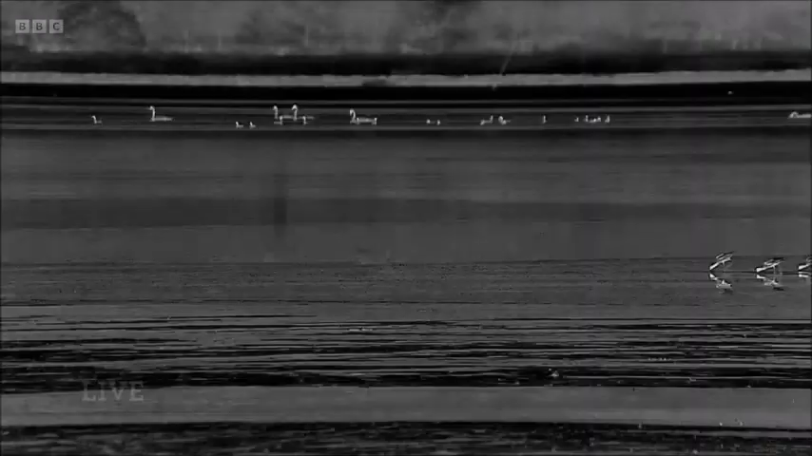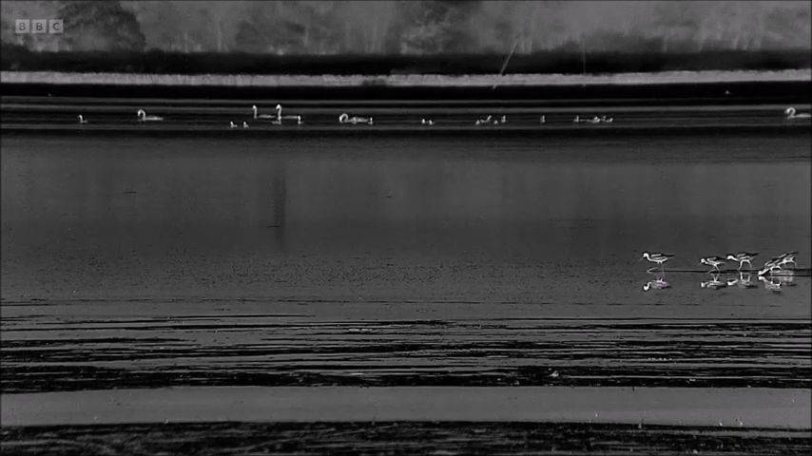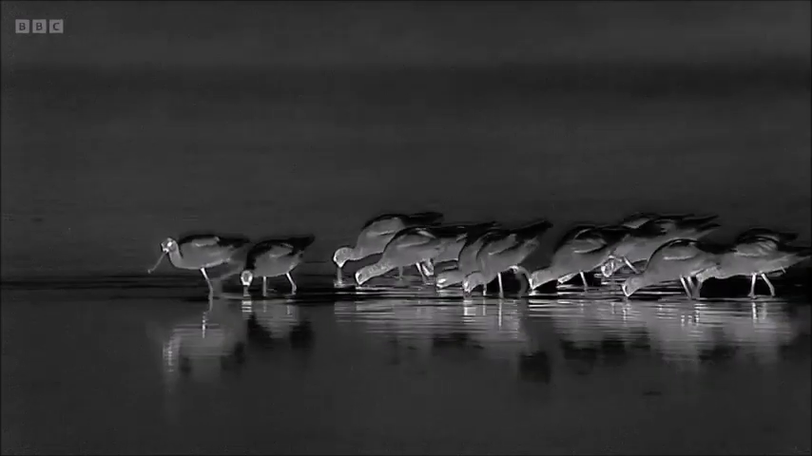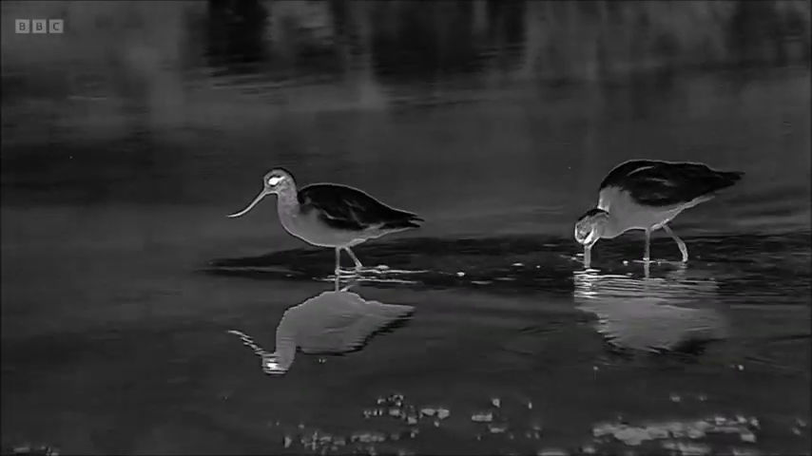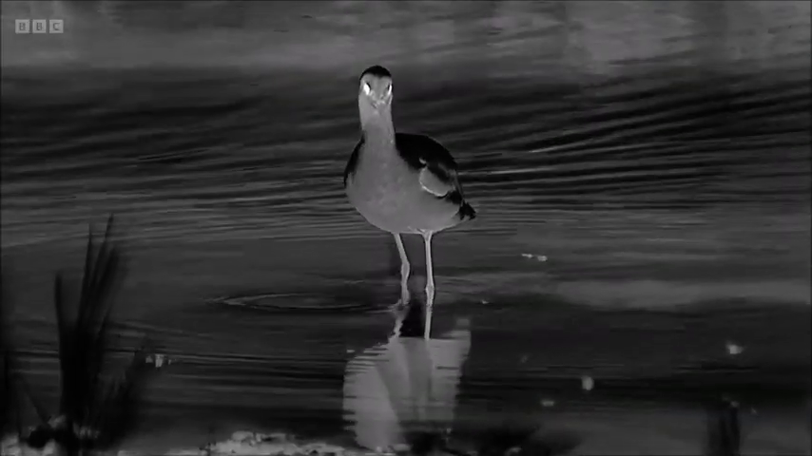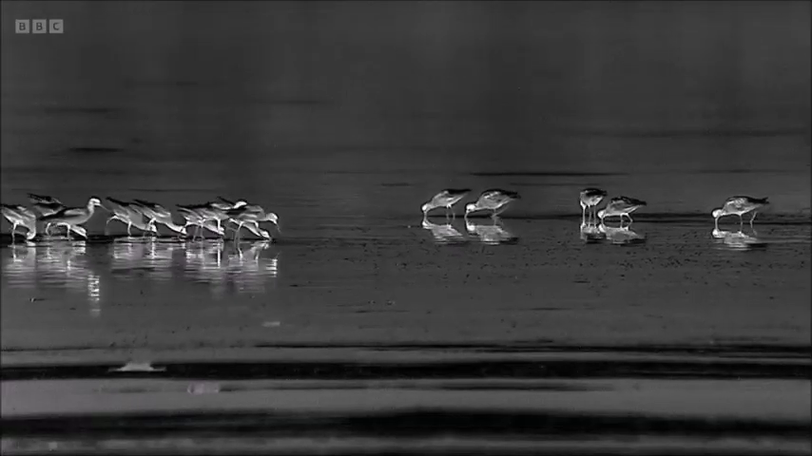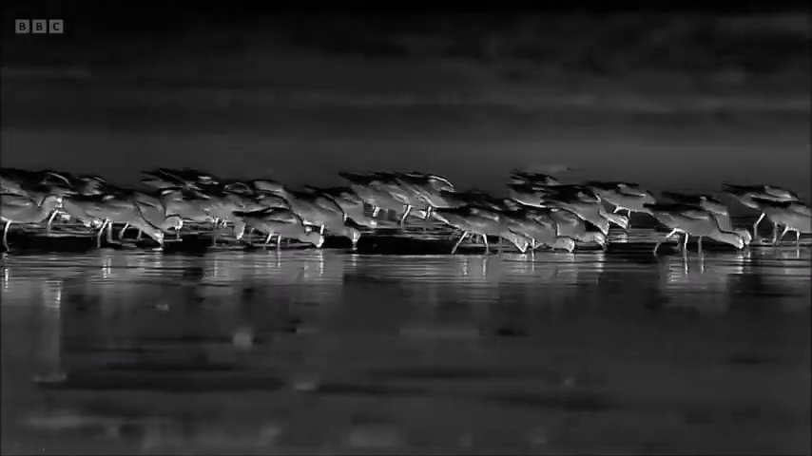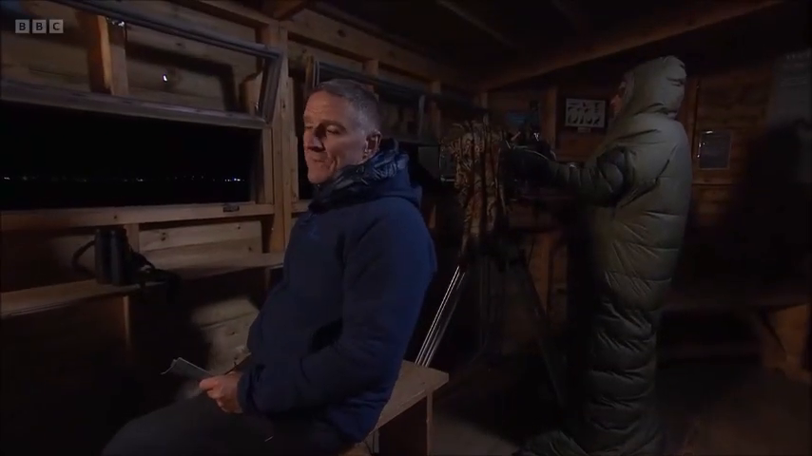There it is, just wading through the water, swishing its beak through there. It's only the one, but they do see a lot of avocets here in the lagoon. Look at that. Whole host of them walking through, swishing their beaks back and forth. And those at the back will benefit from the ones at the front because they're kicking up the mud, feeding on aquatic invertebrates. And a group of avocets is actually known as a stand of avocets. There's a standoff of avocets there. Brilliant, aren't they? Fantastic birds.